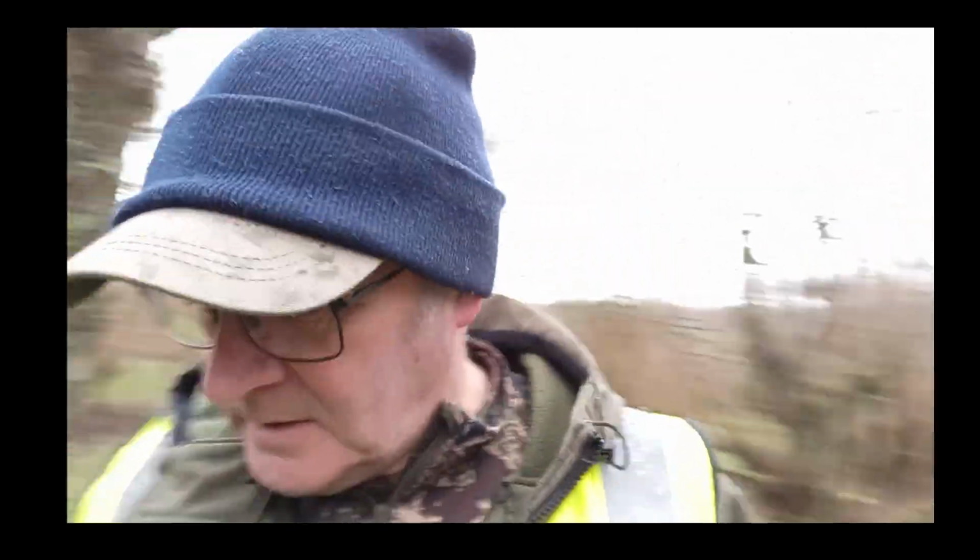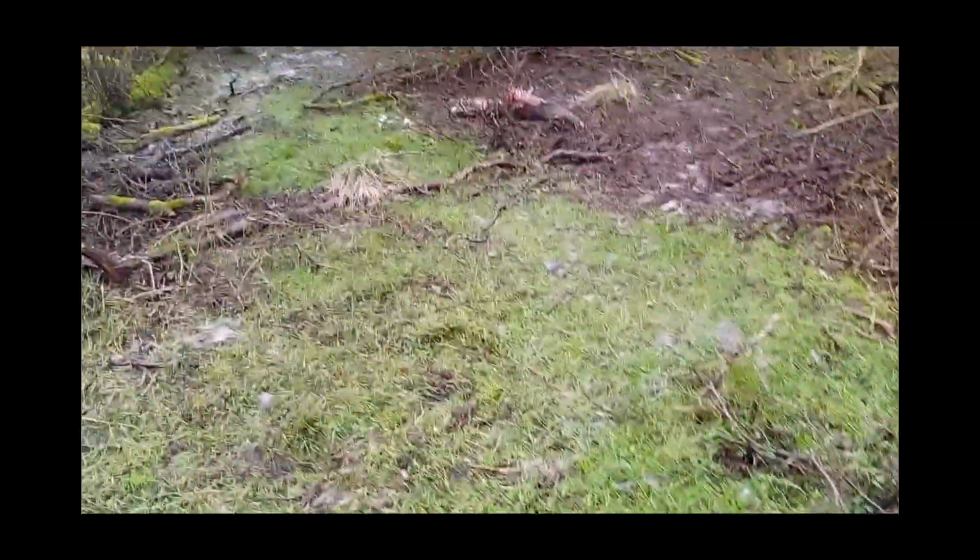I've just come in to check a camera and I've found what looks like a pretty fresh kill. So we'll have a look at that just now. Okay, so we can start to see lots of plucked hair all over the ground. We'll walk over here. Here's the carcass.